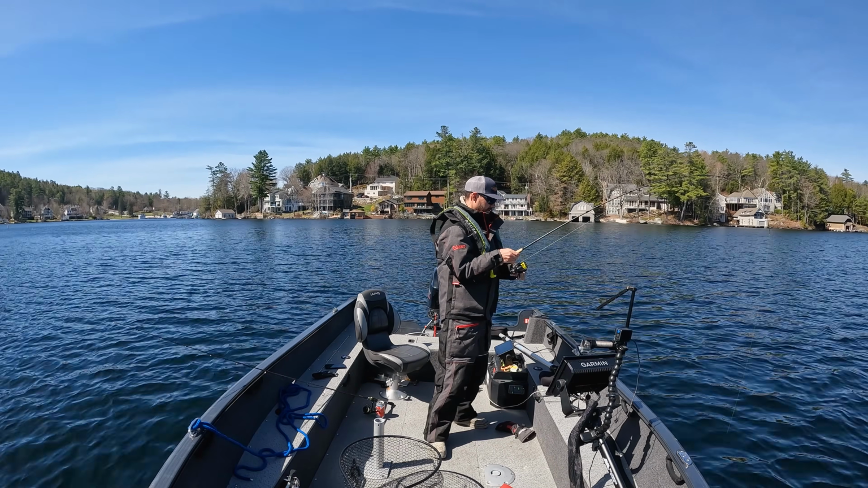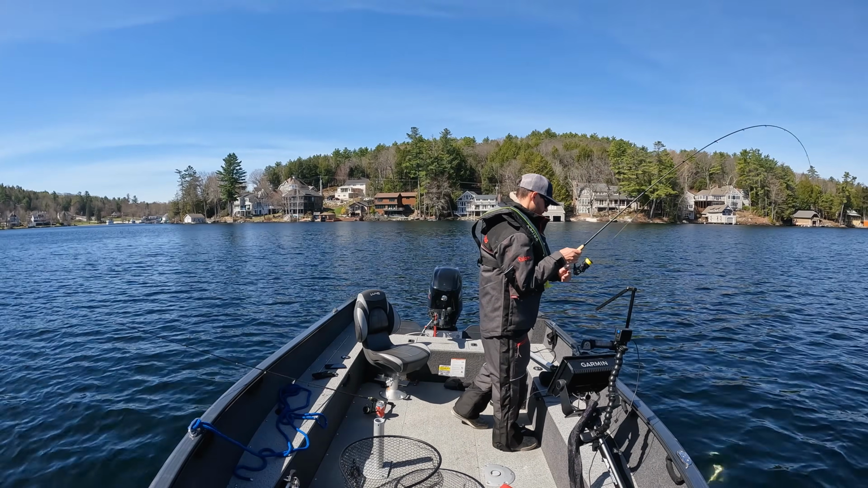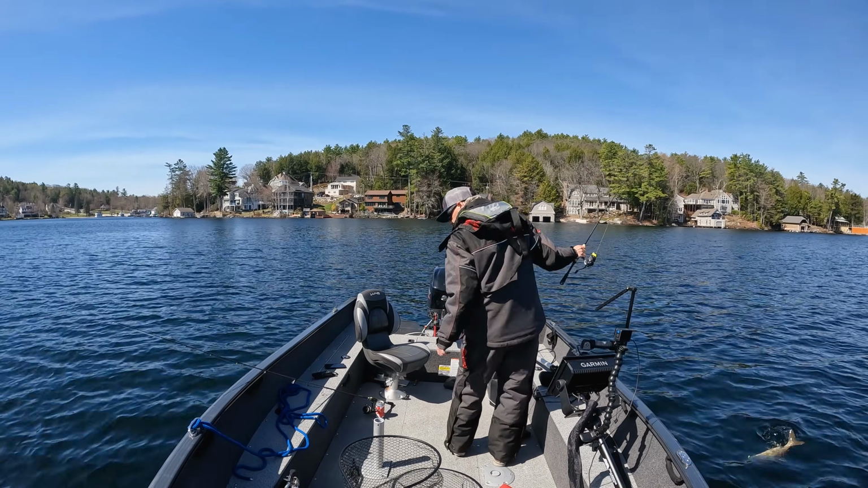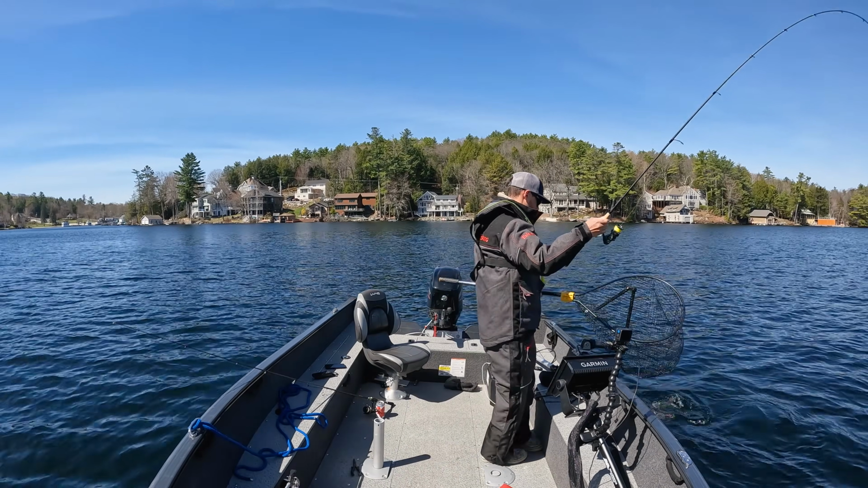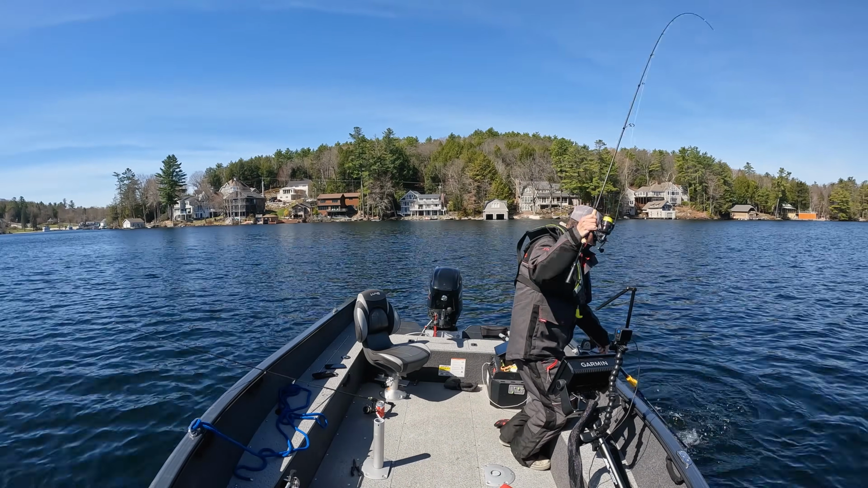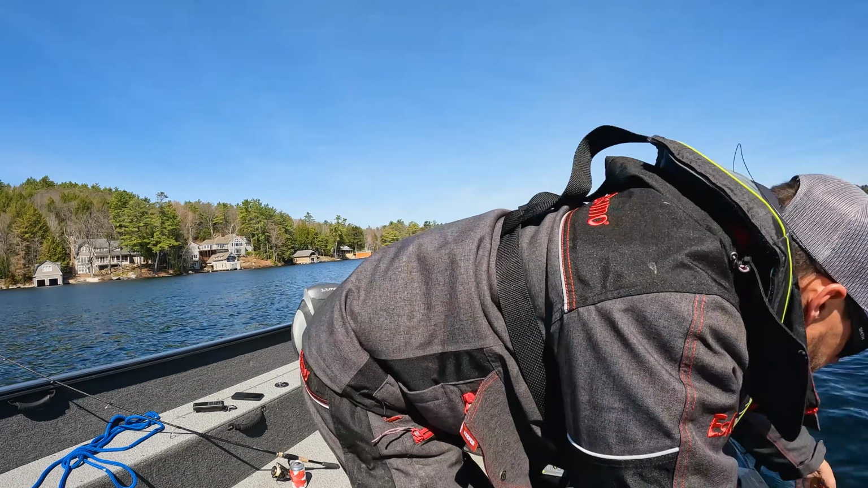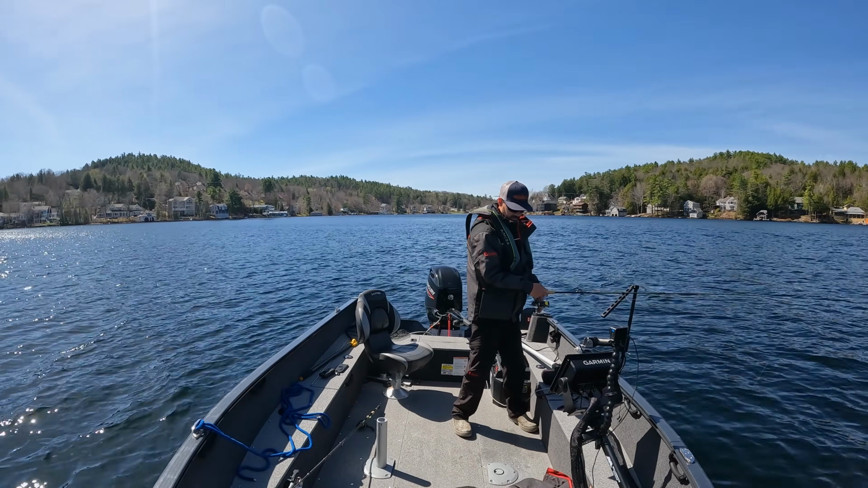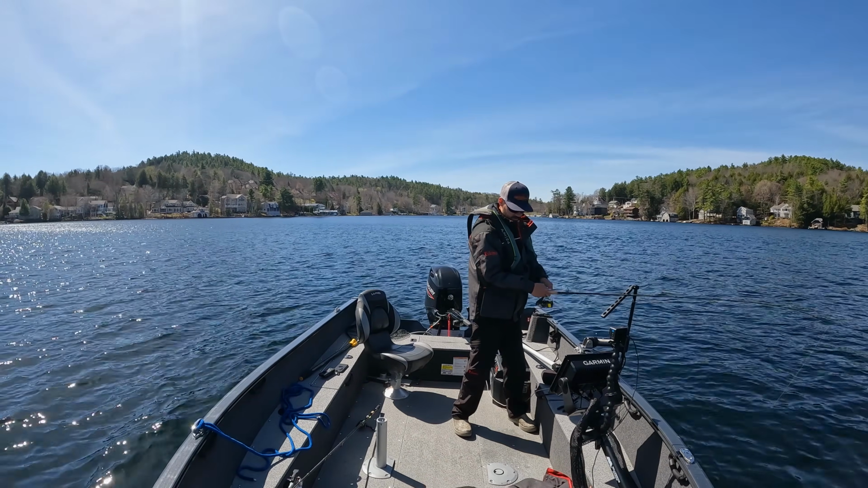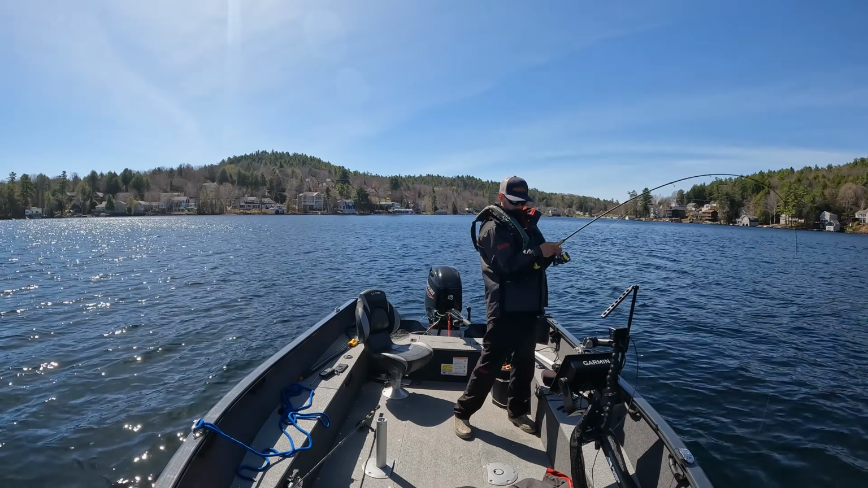Should be tucking up by now. Oh, it's a decent one. It's a legit decent fish. Sorry, my camera died in the middle of that, but super nice fat one going back in. Oh, he's fired up.